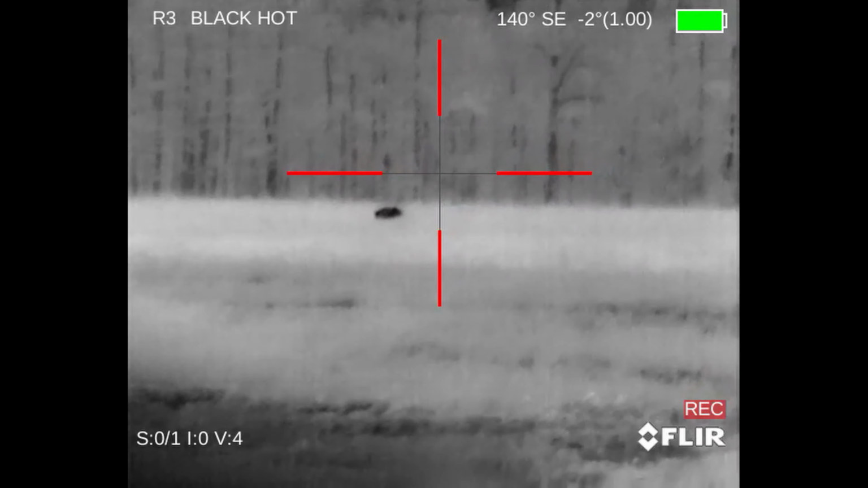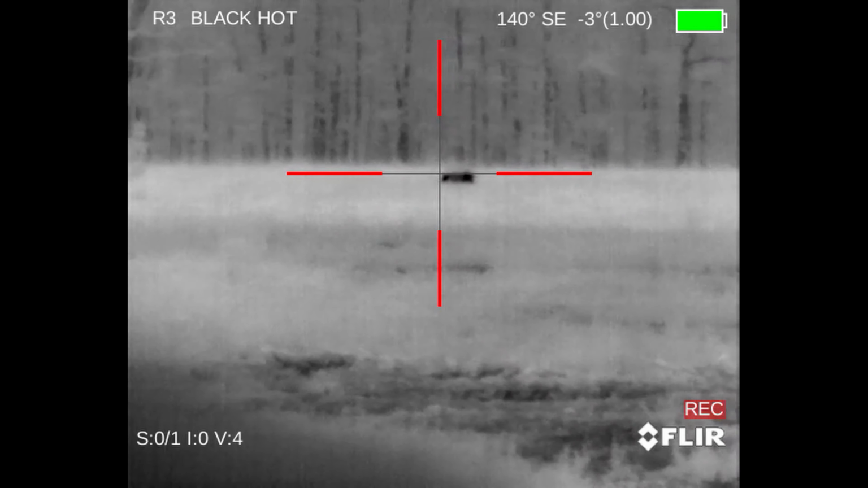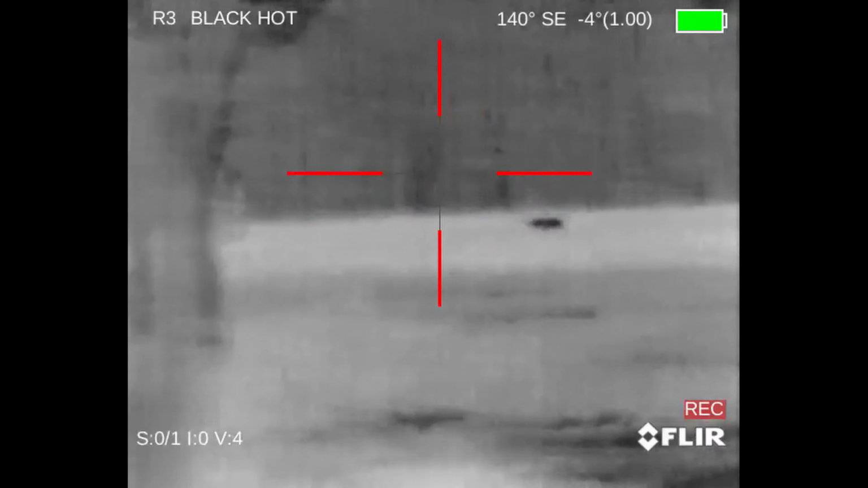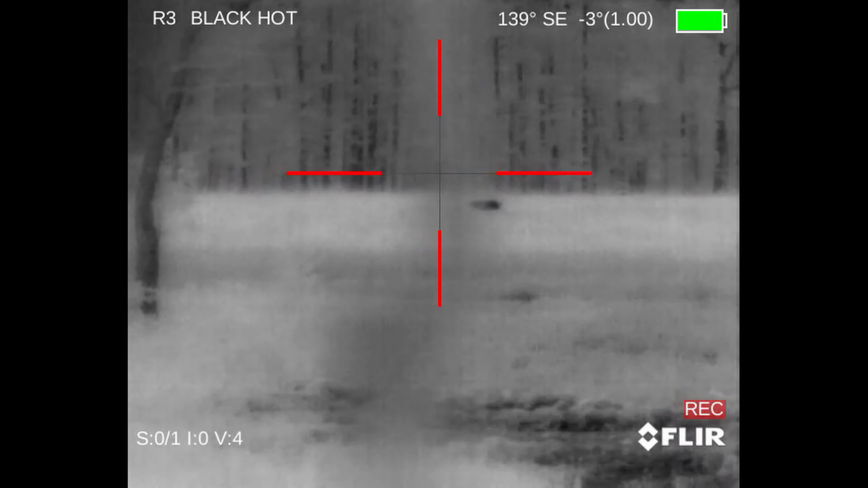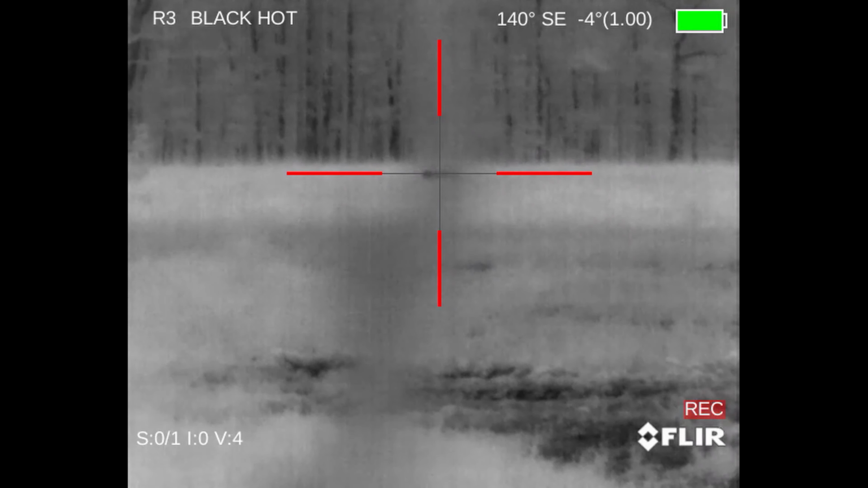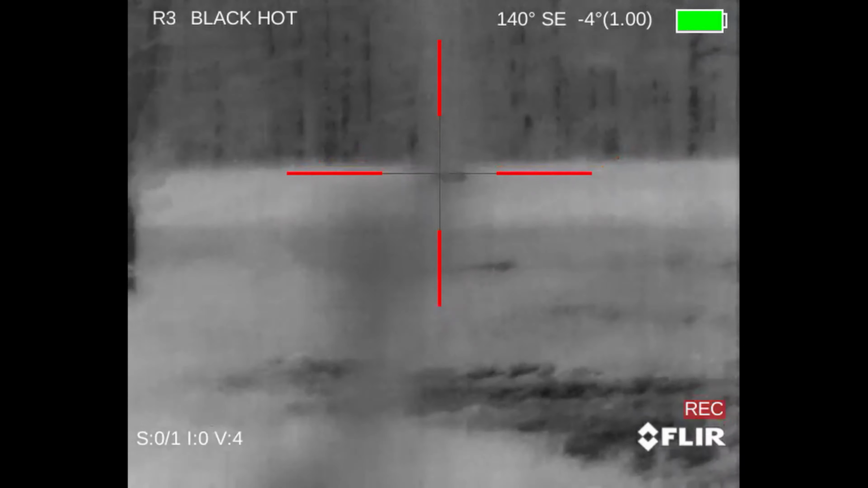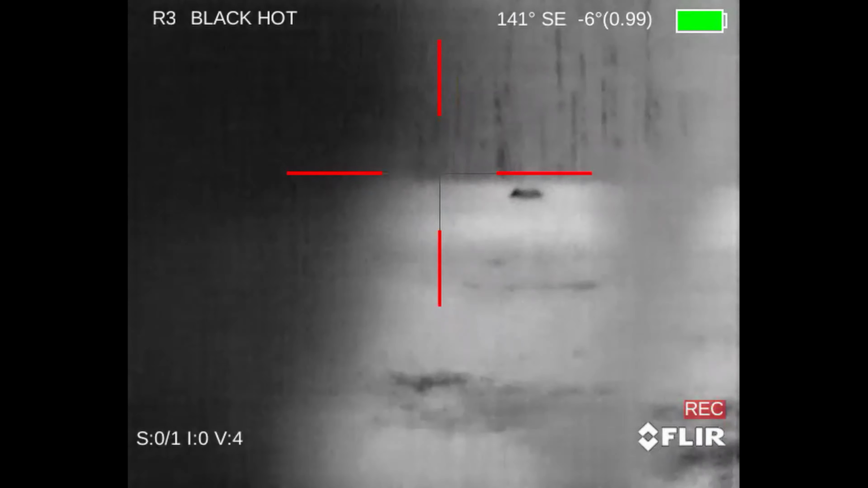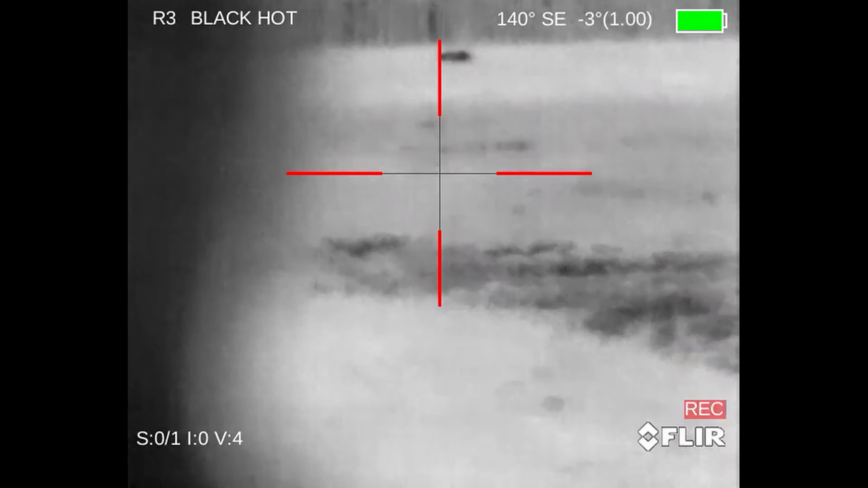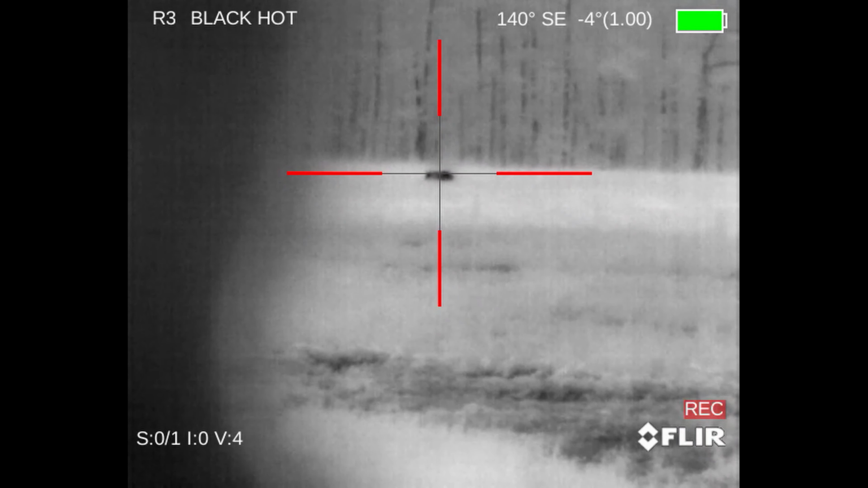Finally, I make it up to the tree and get propped, and I've got a nice stable shooting position. I tried to shift around to get more stable, and this vine winds up blocking my scope. I wind up having to kind of maneuver around it. Once that's out of the way, Nolan gets up to my left on the other side of the tree, and we get ready to count down.